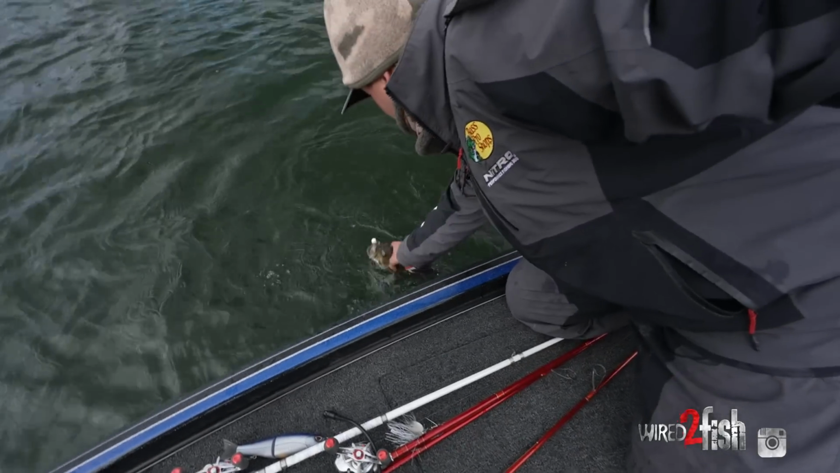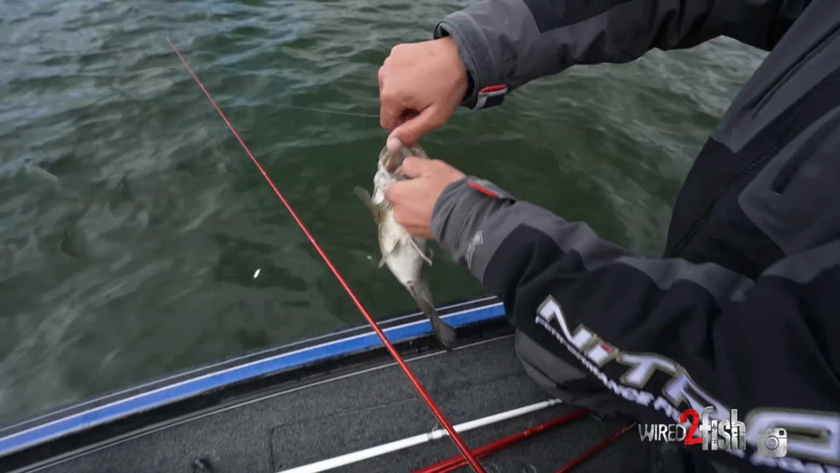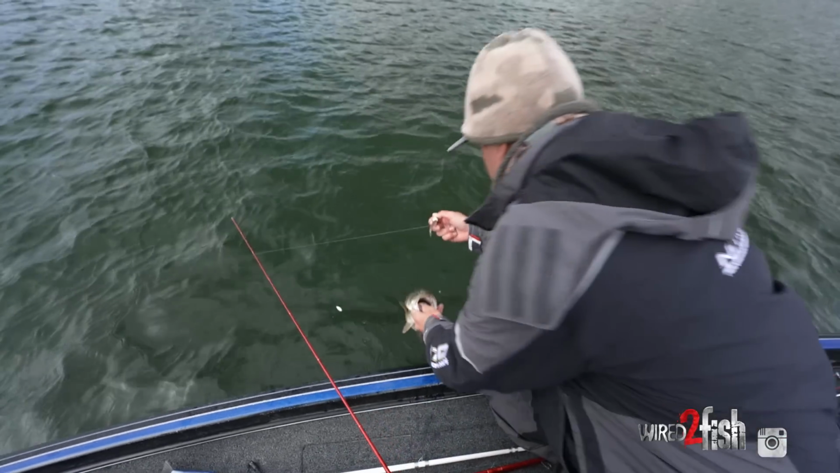Look at it all spewing out of you. See all that shad? Just going down there, eating like crazy. Big, pretty smallmouth.